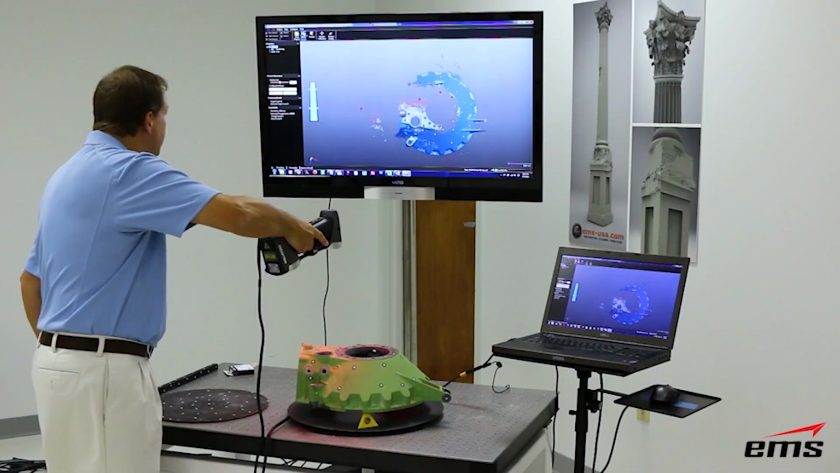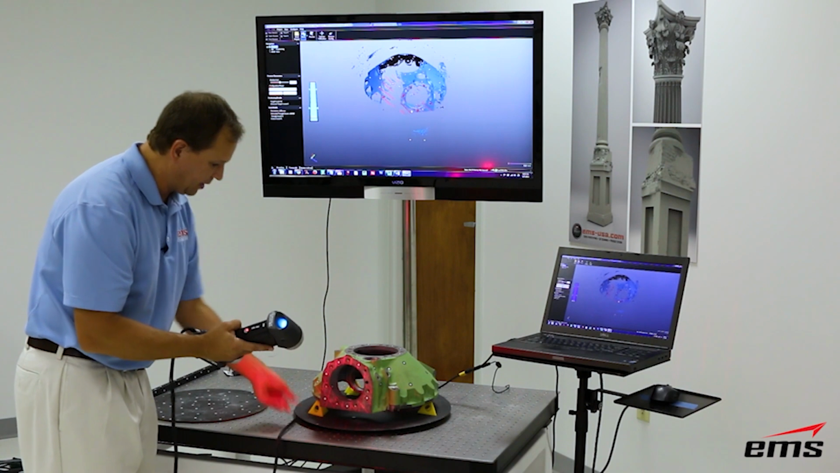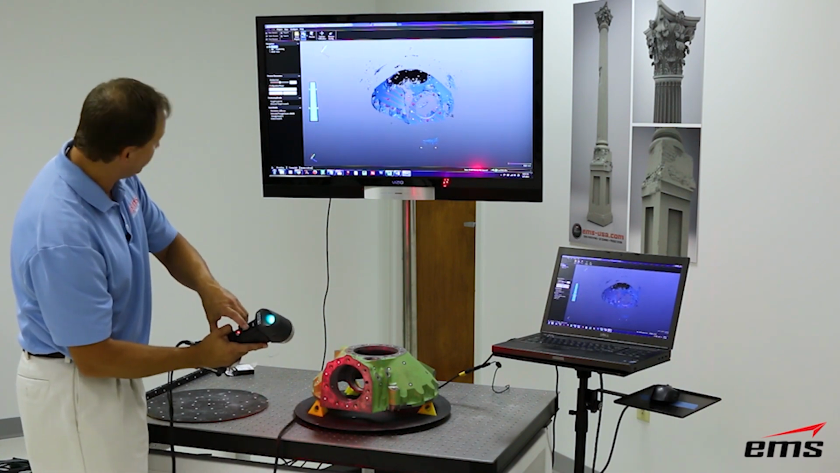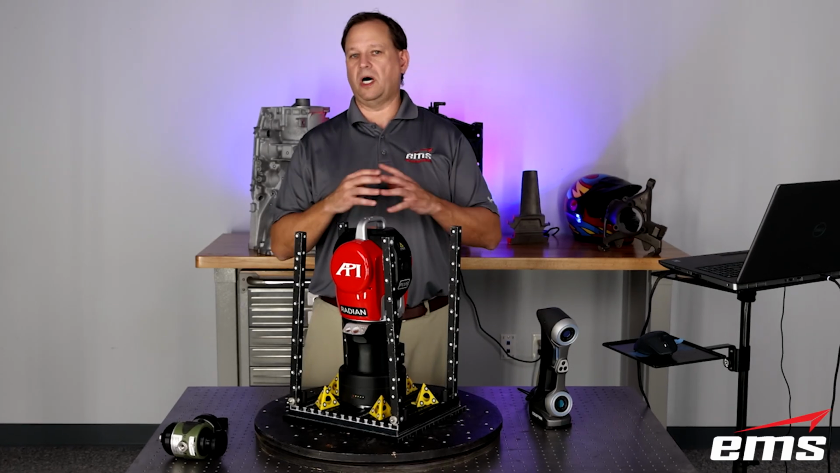shape. Now, if you want to learn a lot more about the scanner, we've got some really good in-depth demos on all the scanners that we sell and use. And I'll put a link in the description below to this scanner, and you can go watch a really detailed